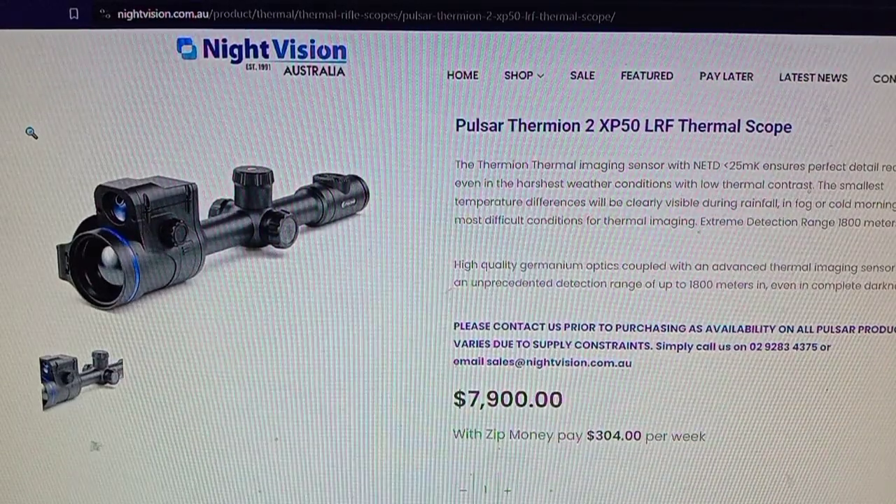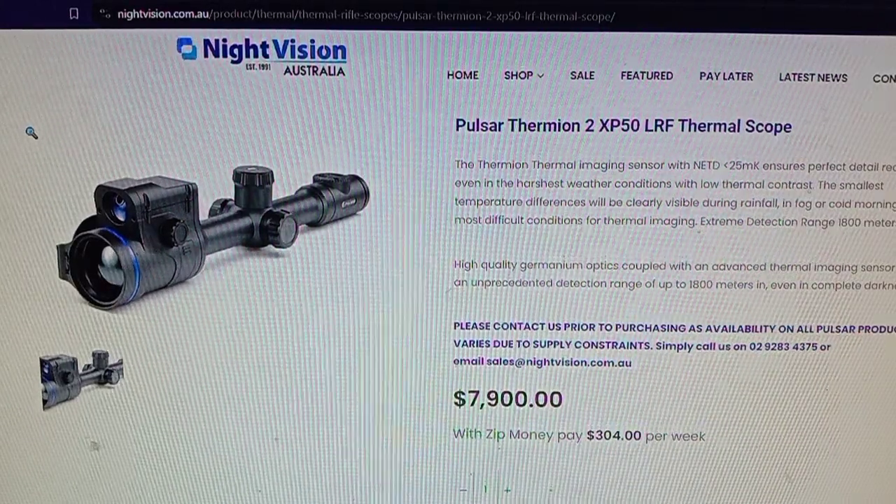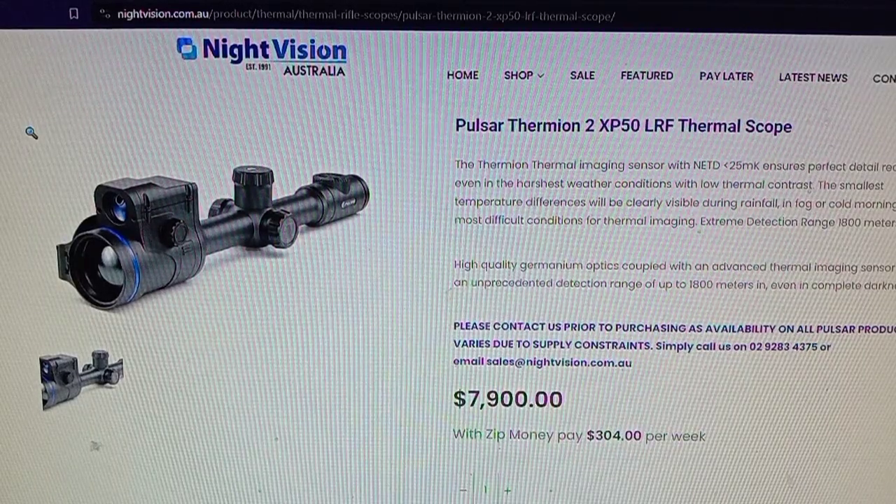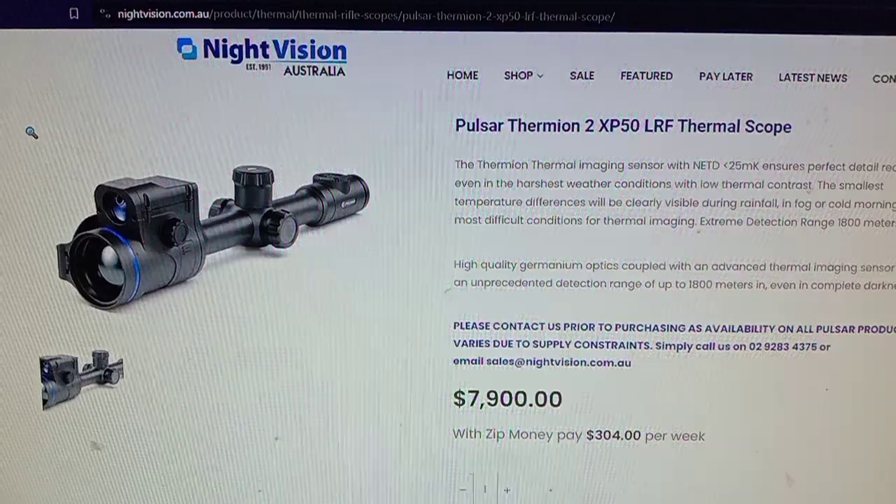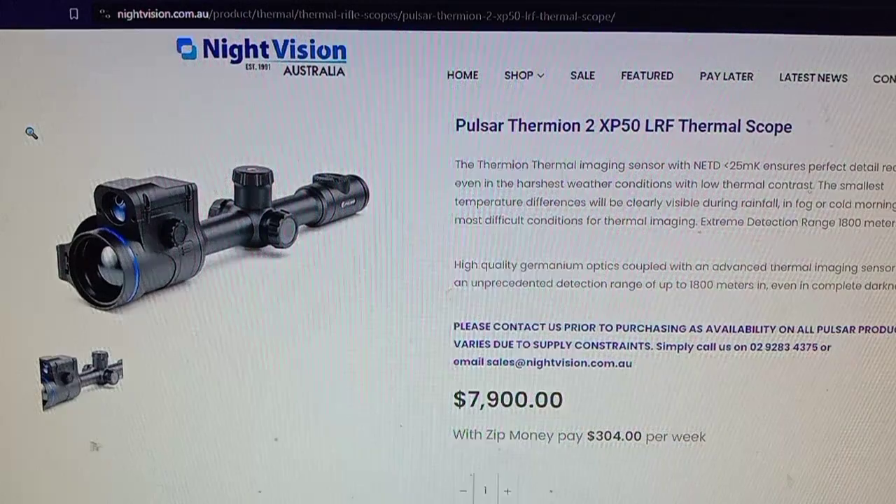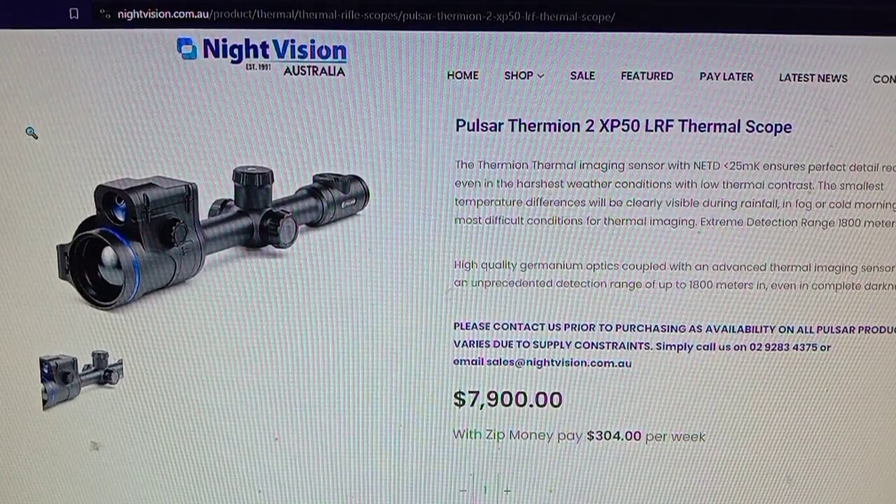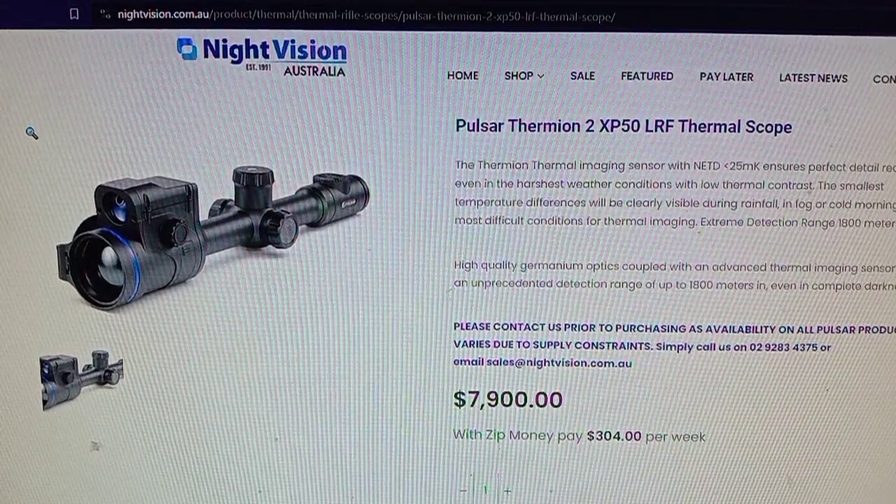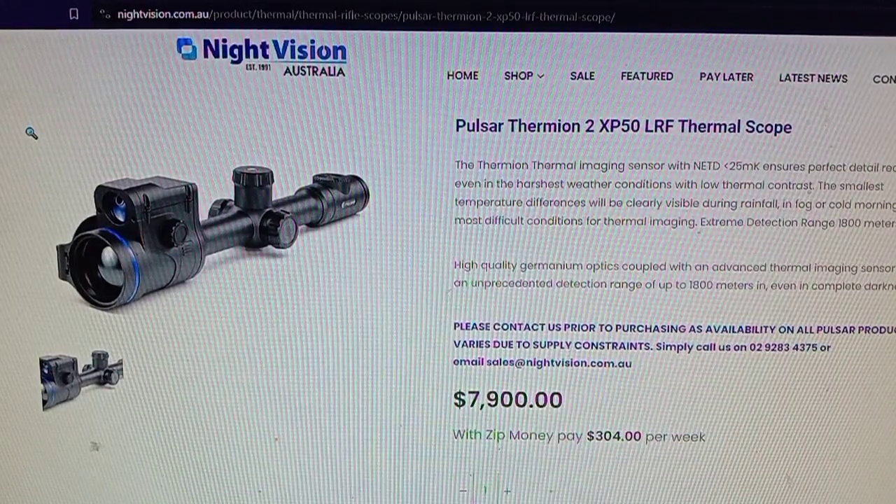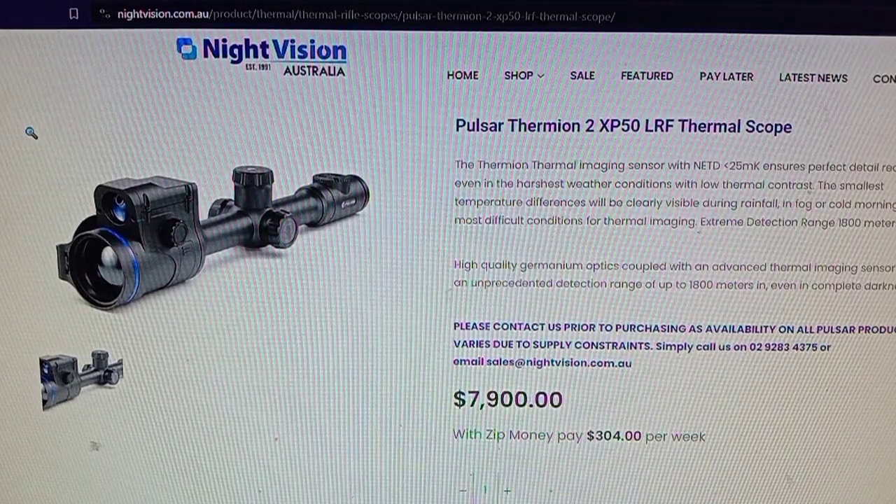So he's just put up a story about what happened to him one night. I'll give you a brief background. He also wears headphones for hearing, so he can hear what's going on. He was out on someone's property, and 30 meters above him he could hear footsteps. He got his gun ready, and it started running at him, but he couldn't see anything through the scope.